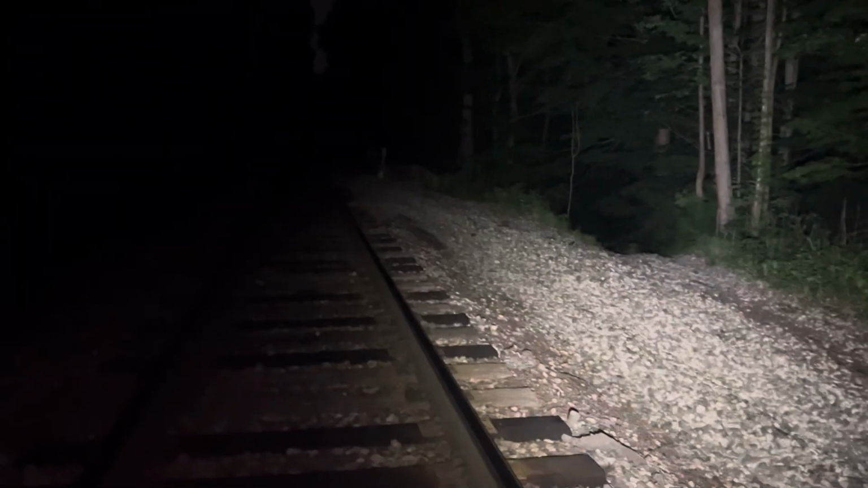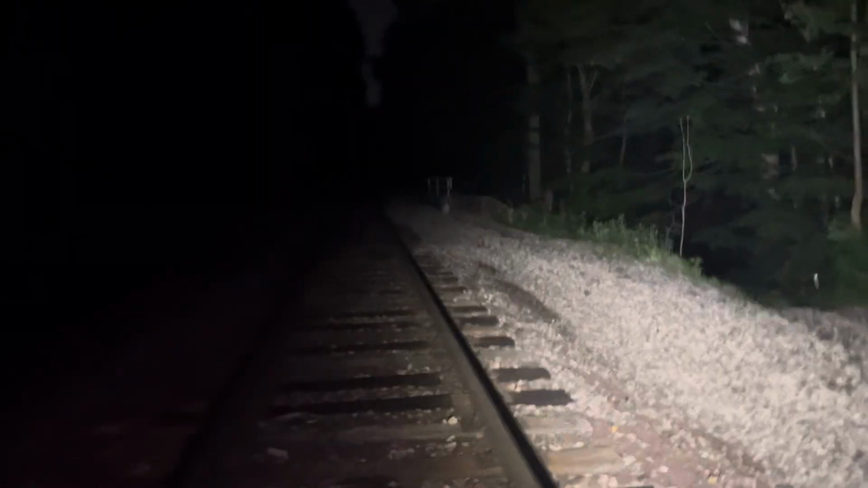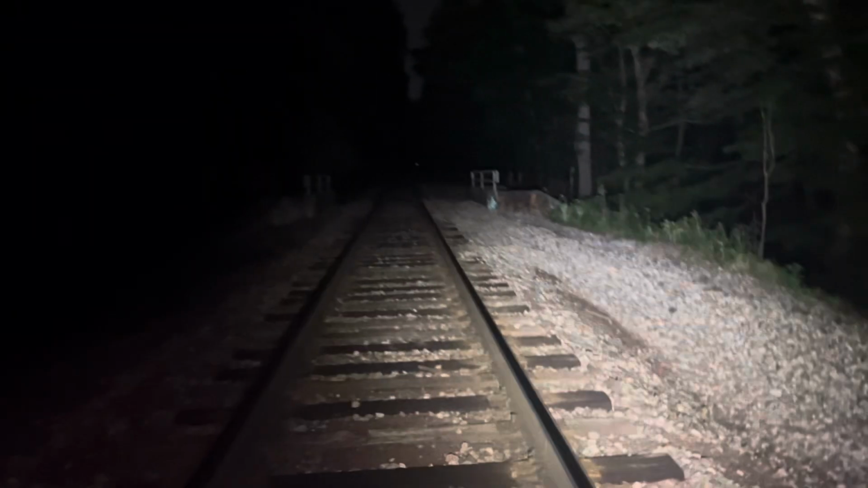I see off to the right here, it looks like another four-wheeler trail. And I know that's running on Randy's property, and it flips him out when they do that. He has put up trail cams that activate his phone when someone comes on those, and he does call the police if somebody's trespassing.